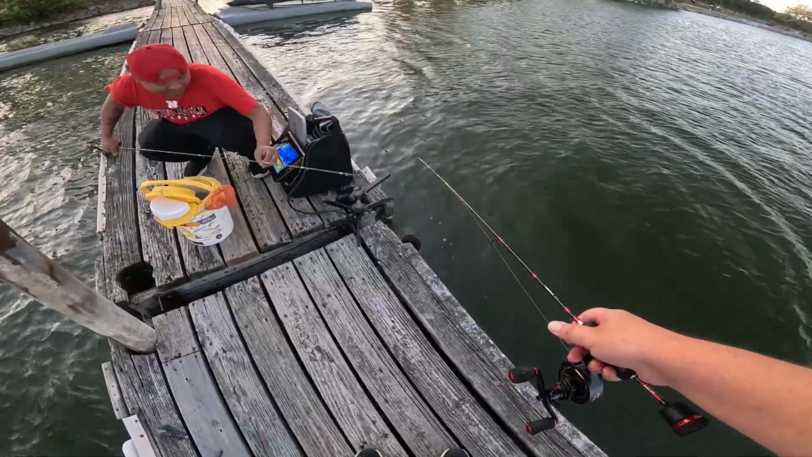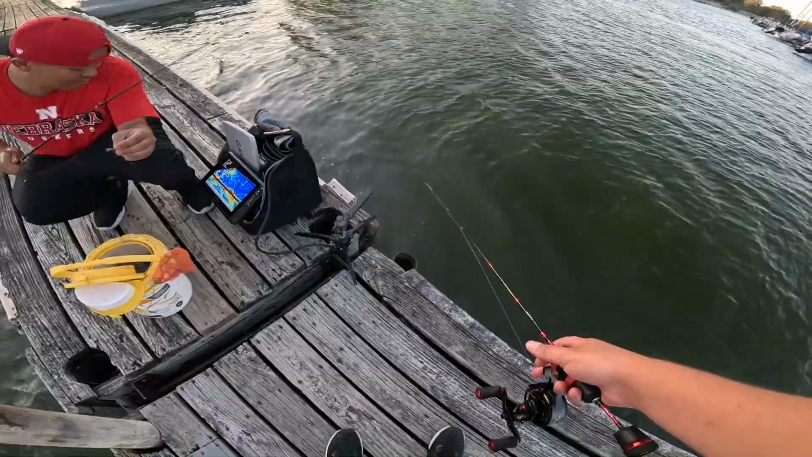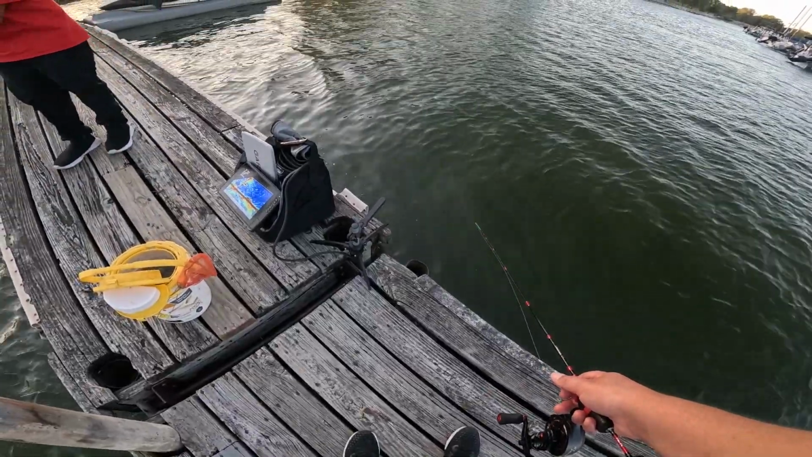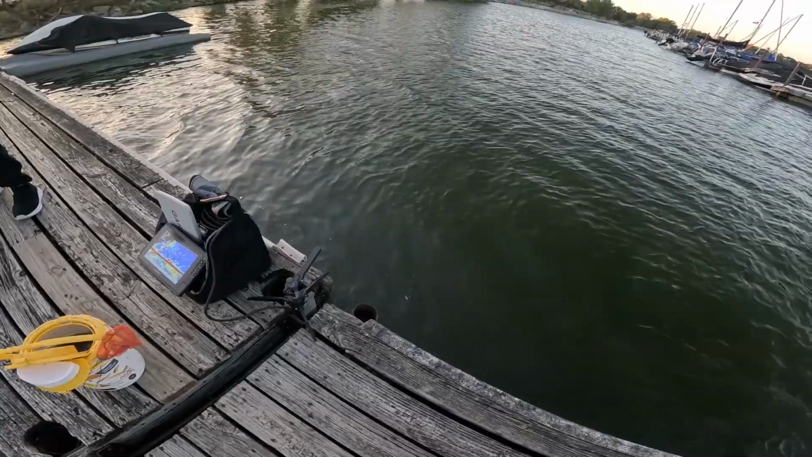He tapped it. Did I just dang it? Hold on. You got me all tangled. We found him. And I threw that fish off. Oh, look, something moving. Big. Wait, can I get him on this side? I don't know.